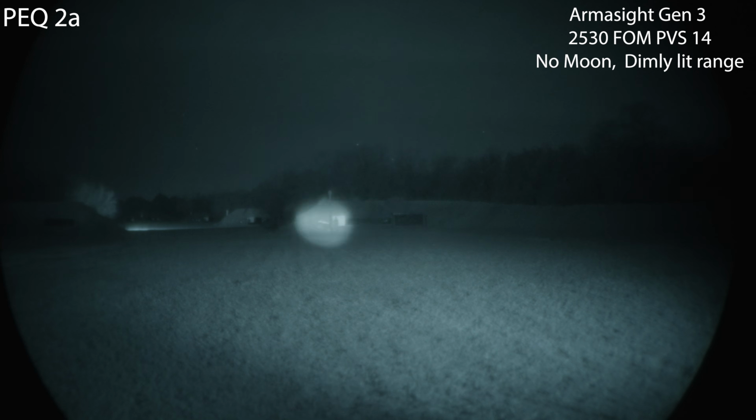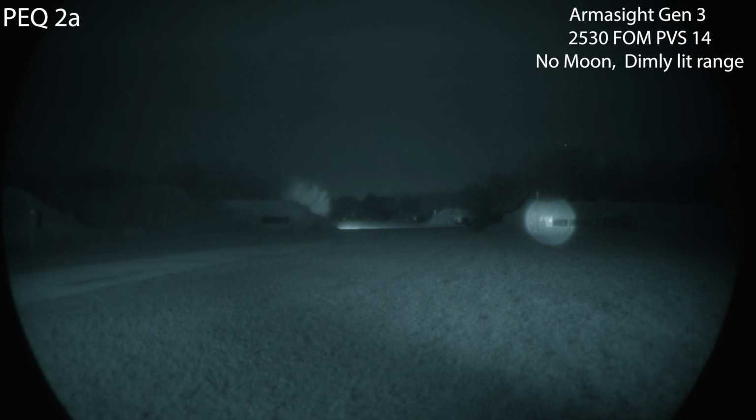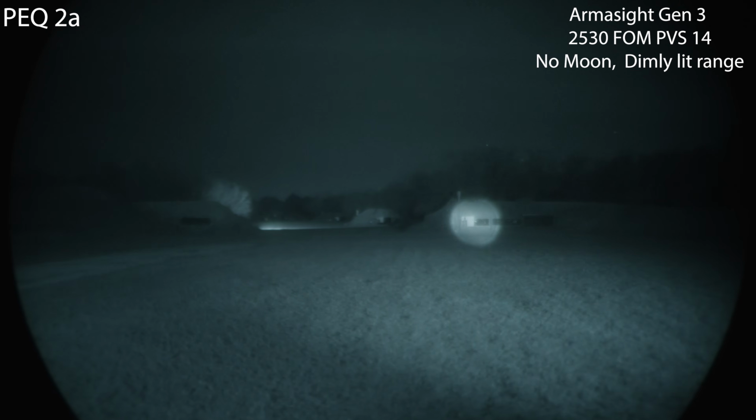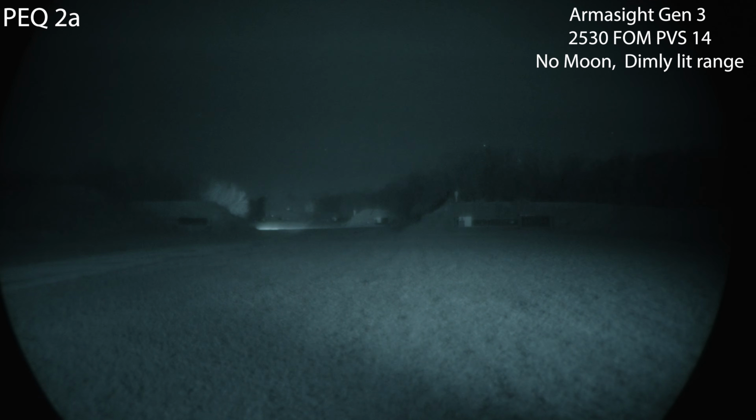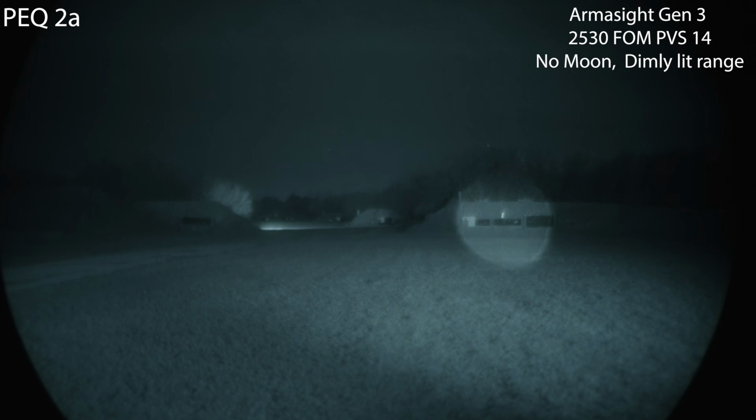All right, PEQ 2. Honestly, one of my favorite of the group. Absolutely usable with ambient lights. To be expected. Let's go all the way wide. Very clean illuminator.